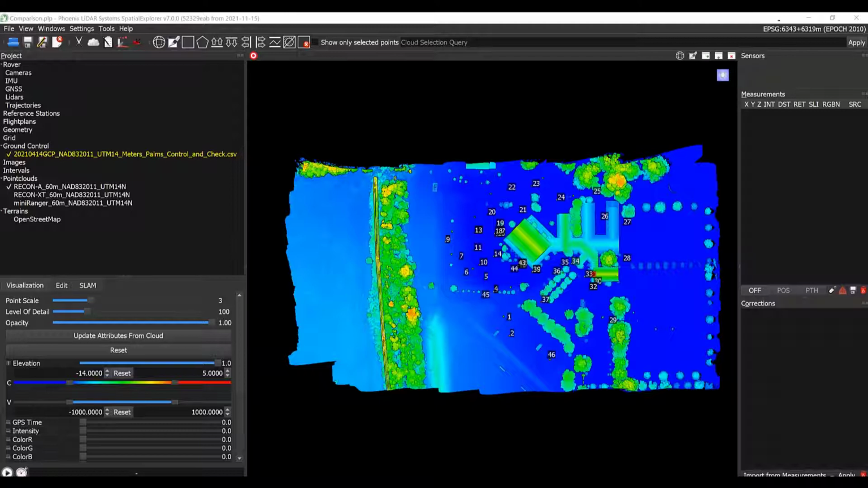In Spatial Explorer, you can also see that there are check and control points loaded. Of the 46 total points, 4 of them are control points that we've used to remove vertical bias from each project. 24 of them are checkpoints that we use for validating accuracy statistically, and the remainder are unused points on curb edges or above ground objects. So let's begin by inspecting our absolute accuracy.